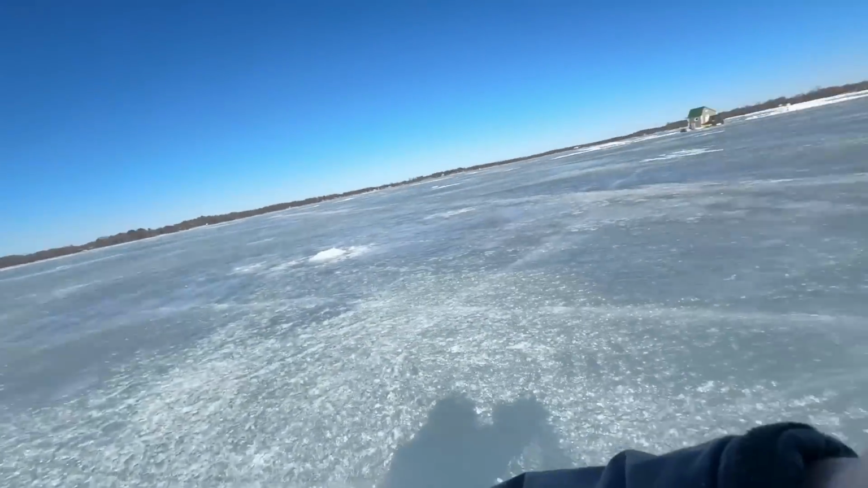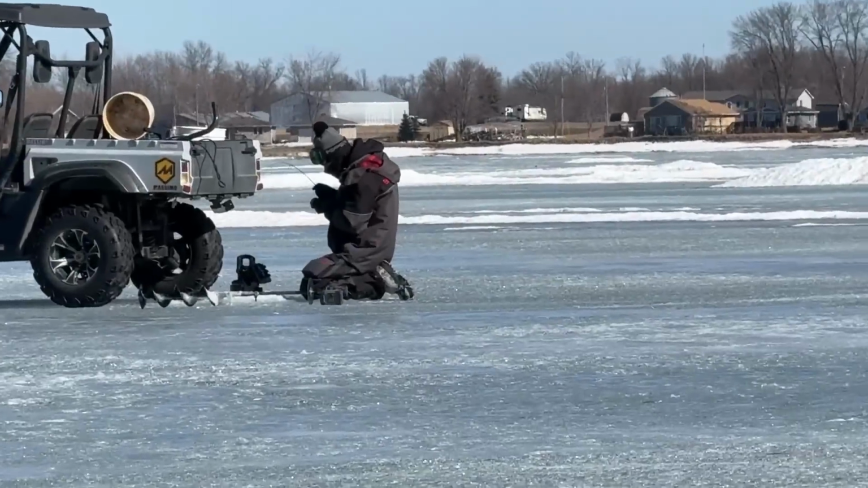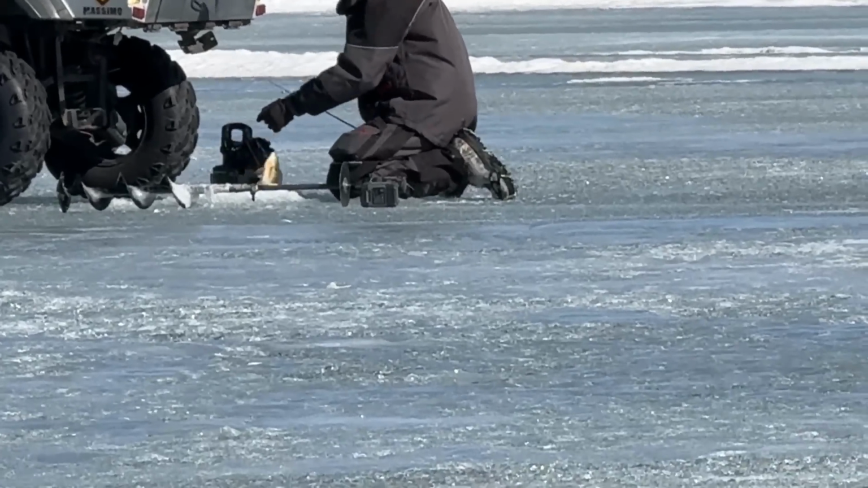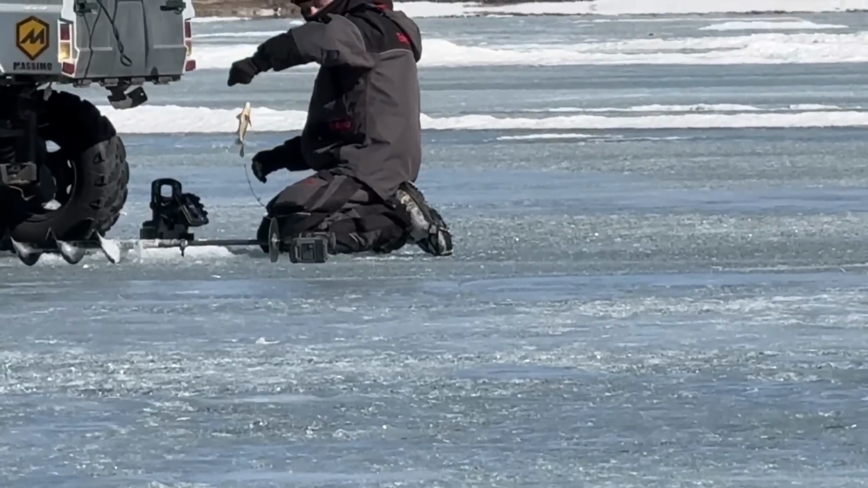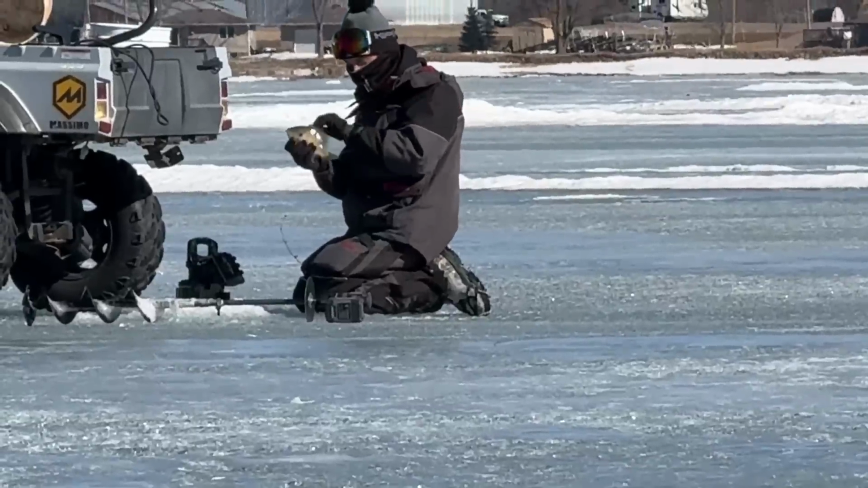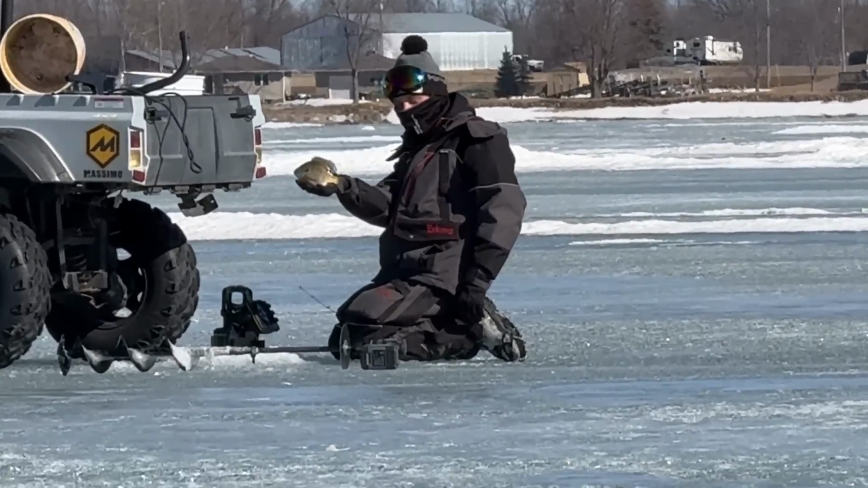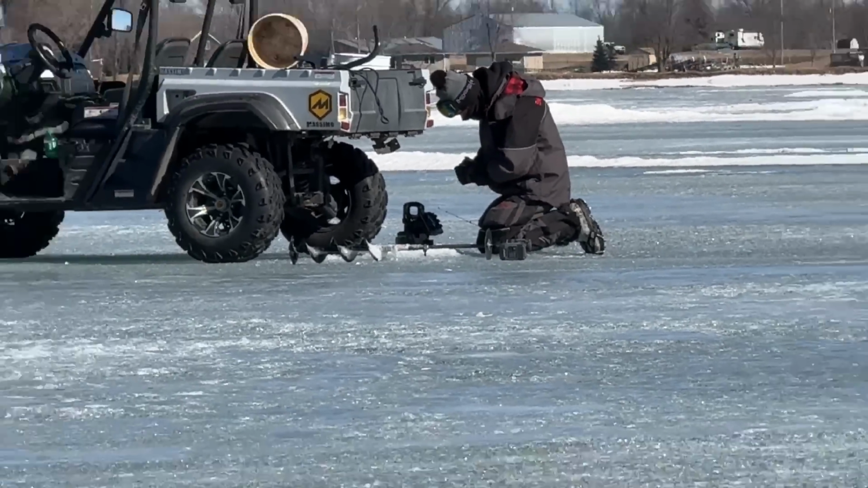We found a bunch of crappies earlier, but finding that weed edge... Oh, Kyle's hooked up. Let's see what he's got. I'm going to zoom in on him. Oh, giant gill. Yeah, Kyle found the gills too. Dang! Yeah, that's what we're looking for.